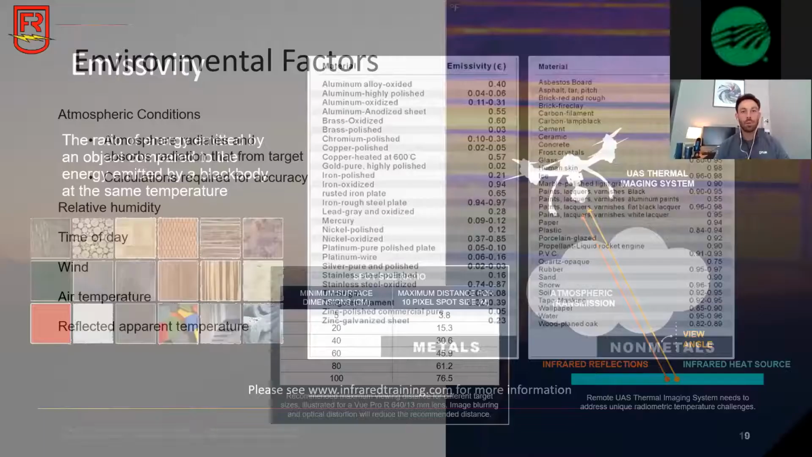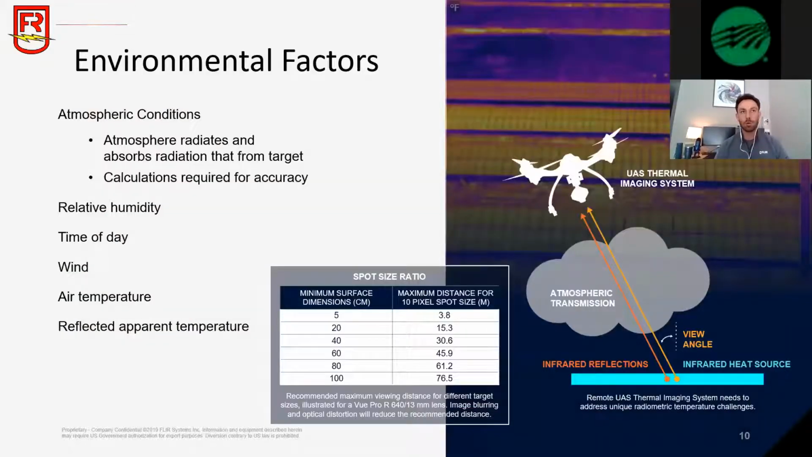Okay, so typically drones have just regular visible cameras on board. And when you're using just visible imagery, environmental factors don't necessarily impact your data or the quality of your image. That is very different with thermal imaging. You have to take into consideration the humidity, the time of day you're flying, wind, because believe it or not, wind at your target or wind around your sensor will actually affect the accuracy of your radiometry.